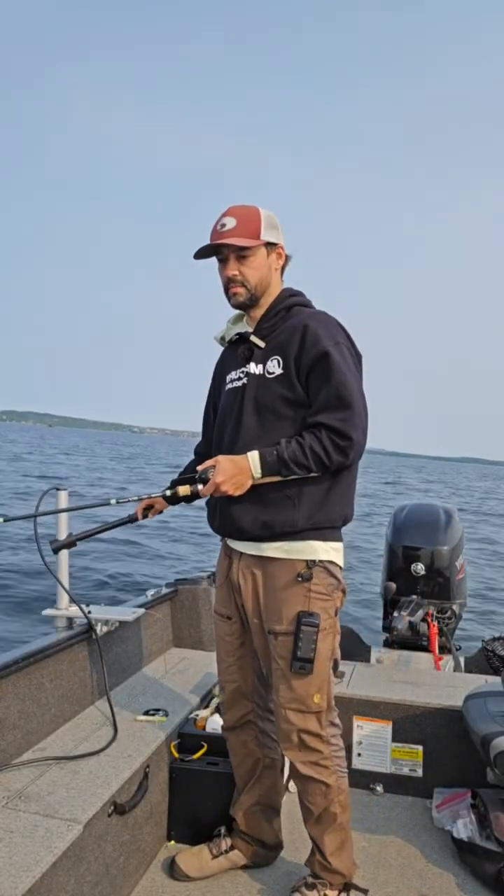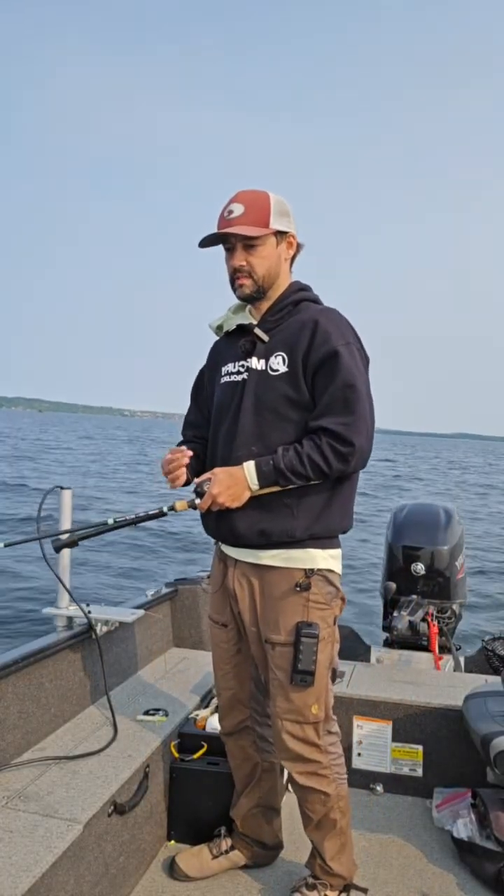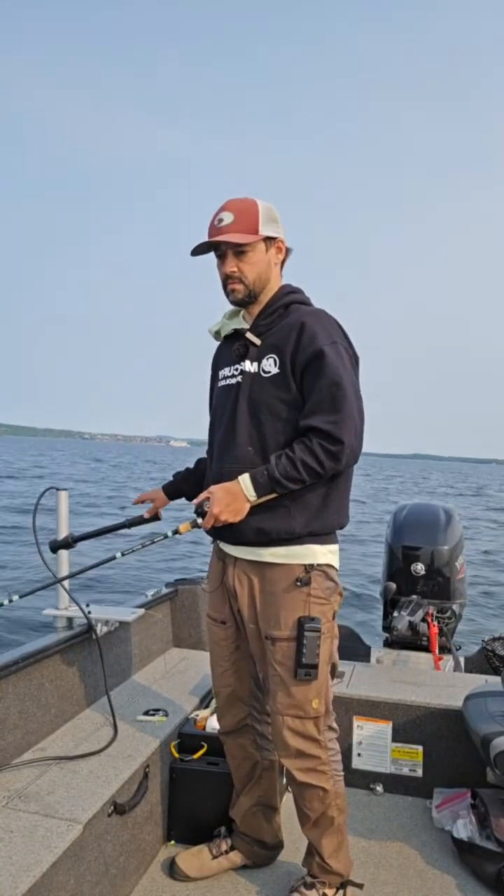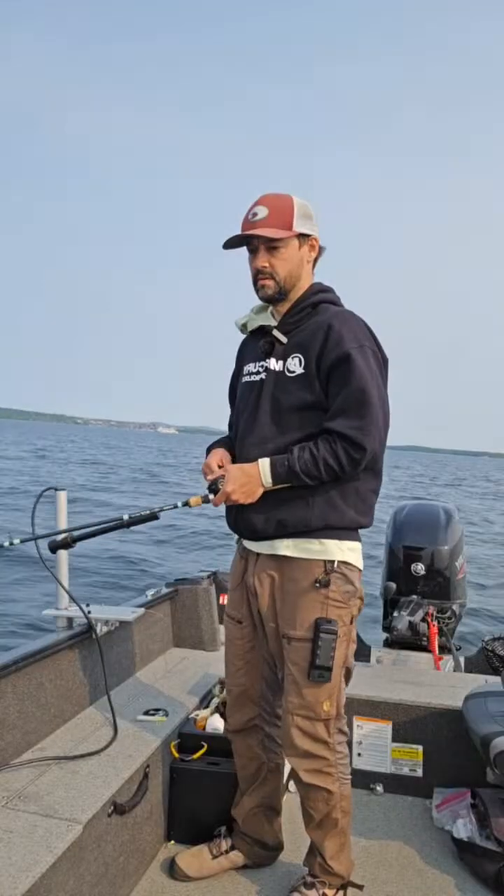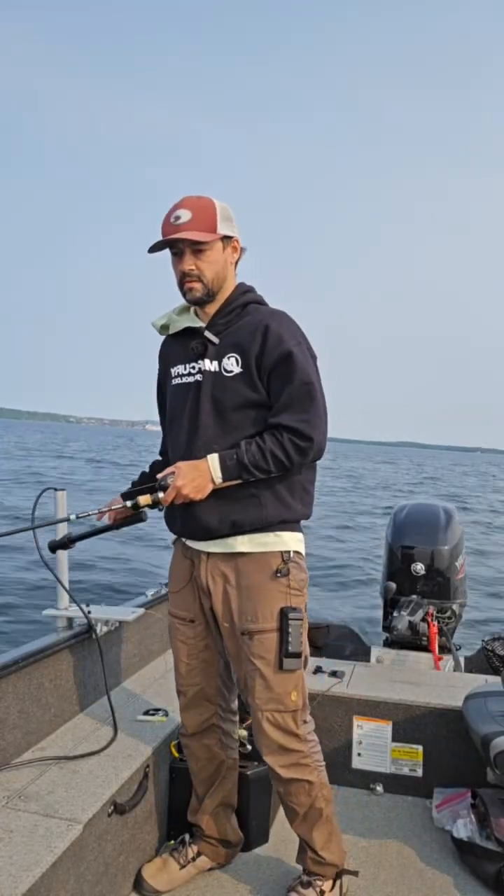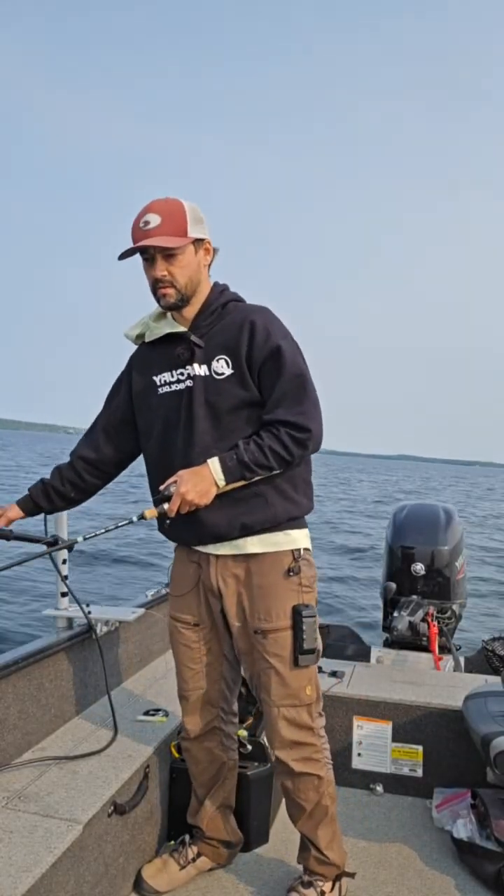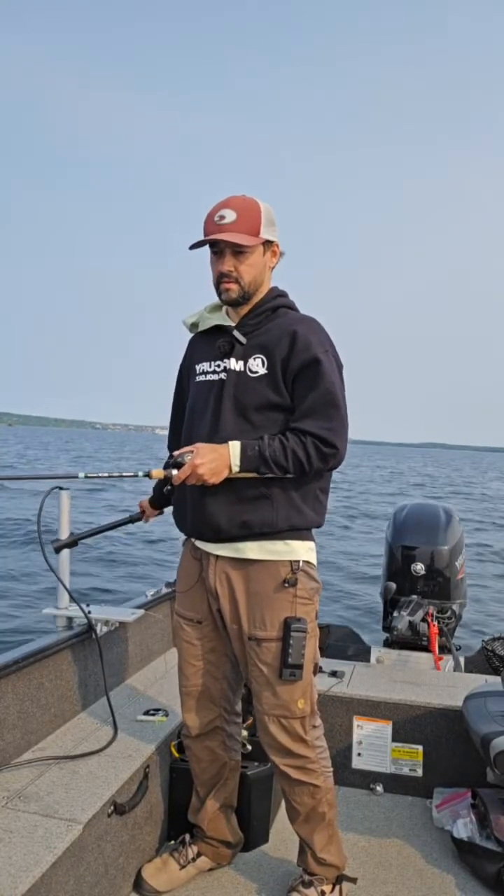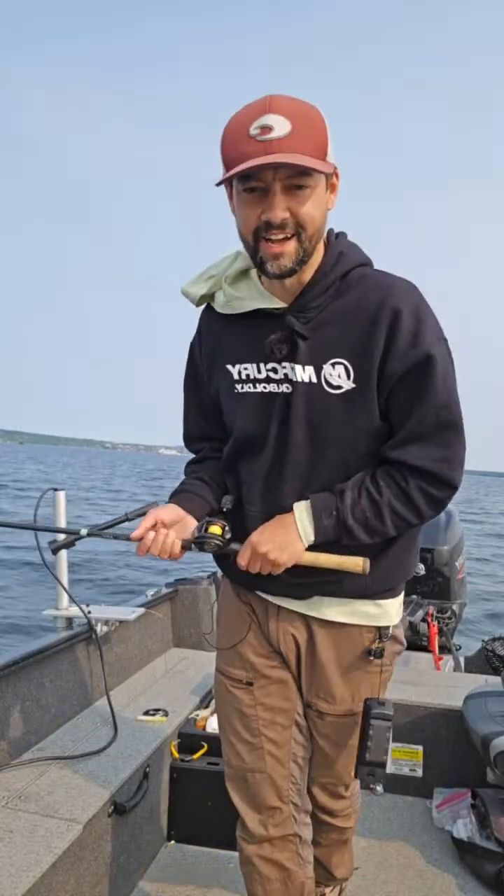Actually, there's a fish underneath me, which I didn't see until right now. Where'd you go? Kind of moored from bottom here. That big fish that I just lost there is still taunting me.